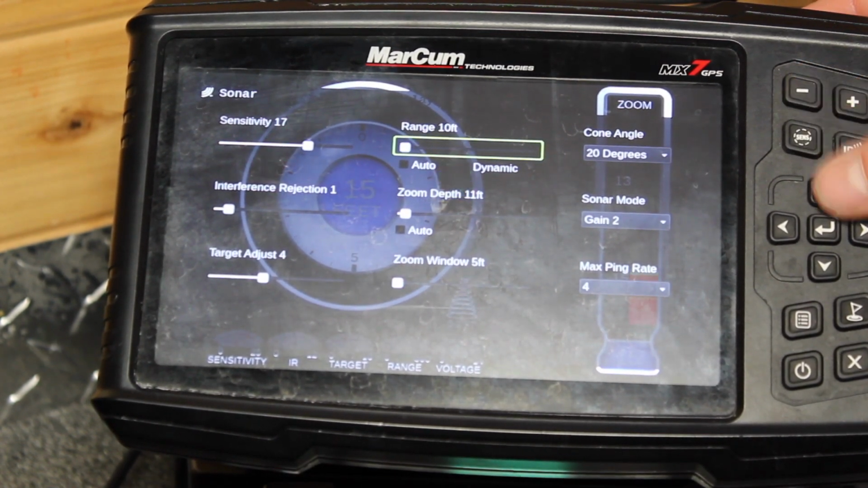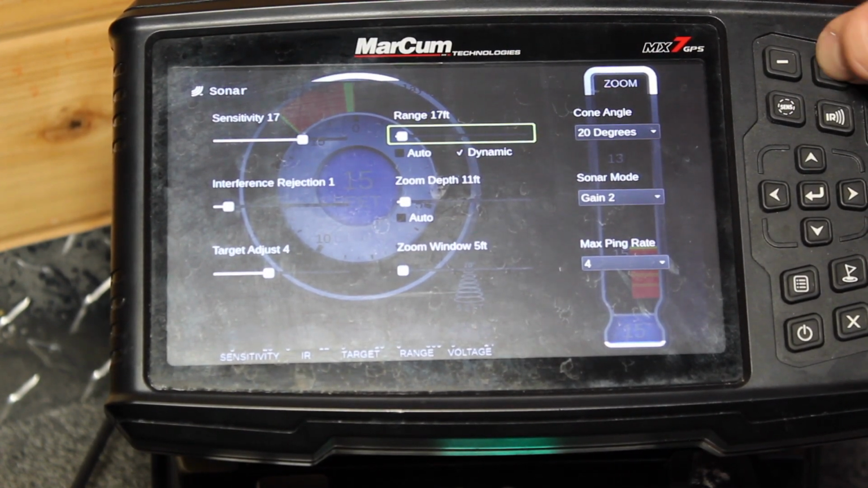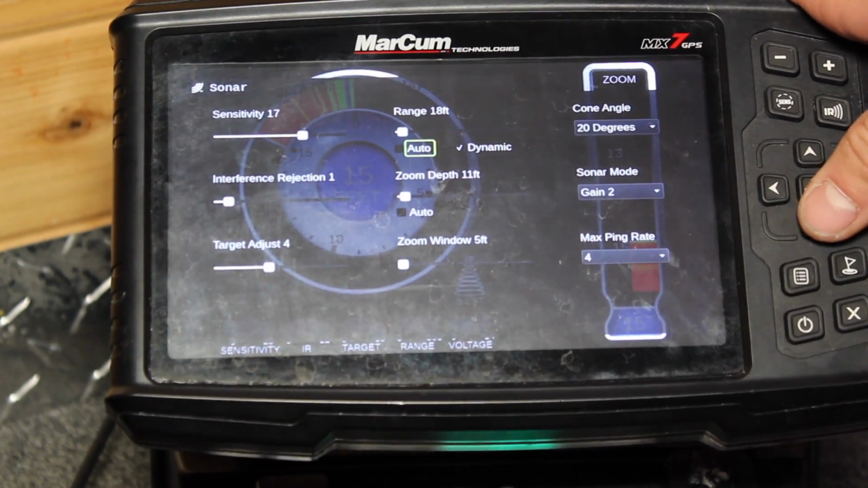I don't like that. But as I was saying, I like to keep it on dynamic here, that way you can go in increments of 1. And that's what I like. So I'm fishing 15 feet, I'm going to set it at 18.